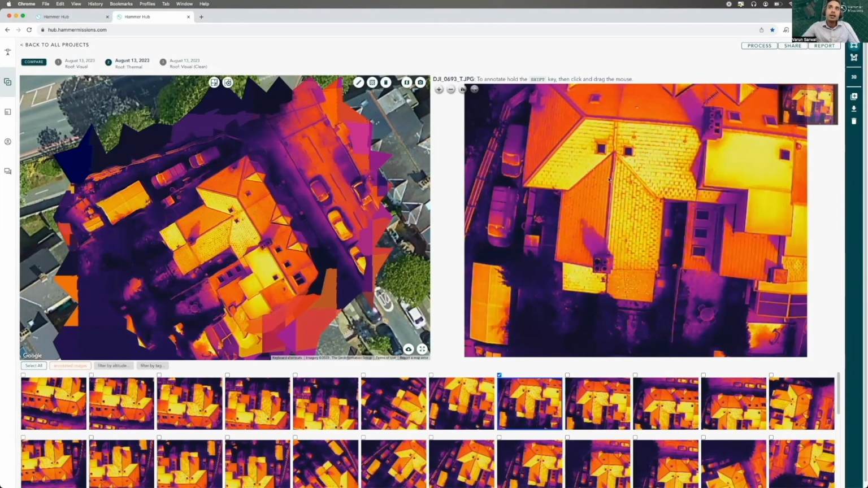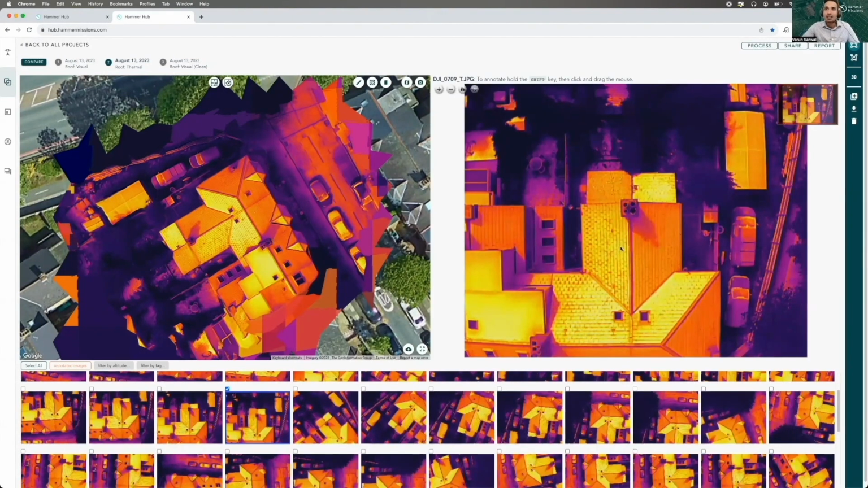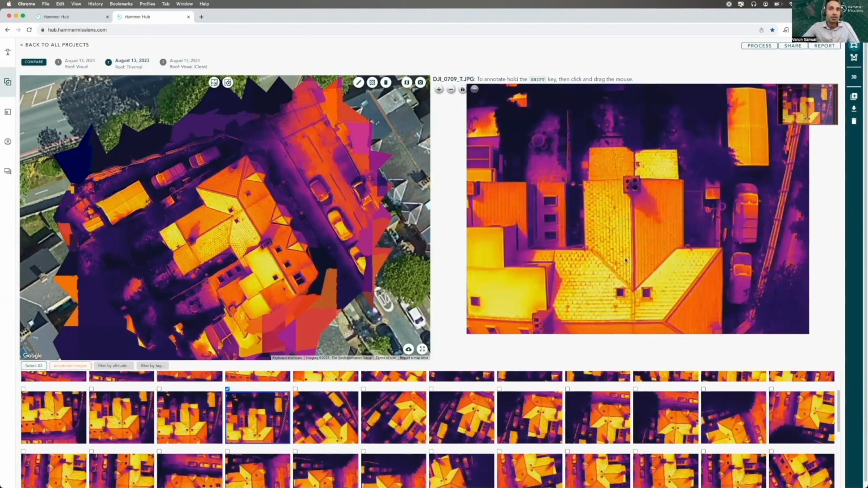Here we can see the entire building in thermal overlaid on the RGB, and we can go through all of the images individually, zoom in, and annotate for the report where we may not have seen something with the RGB, but we are now seeing with thermal.